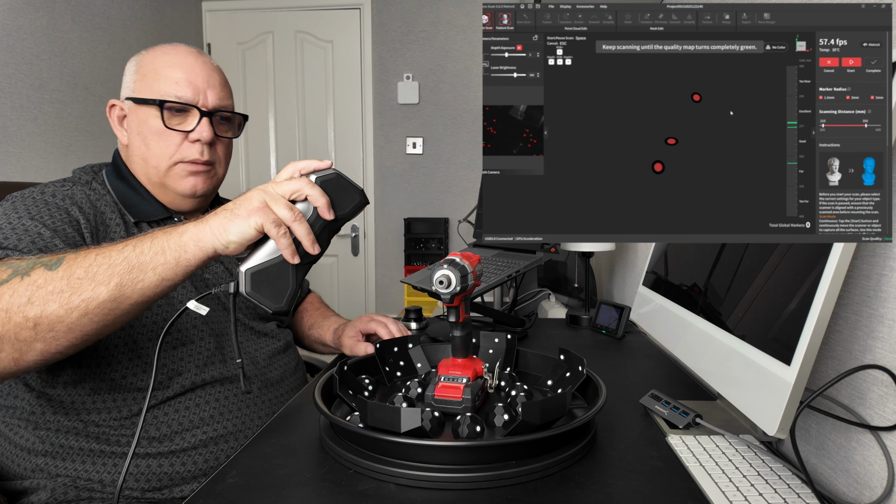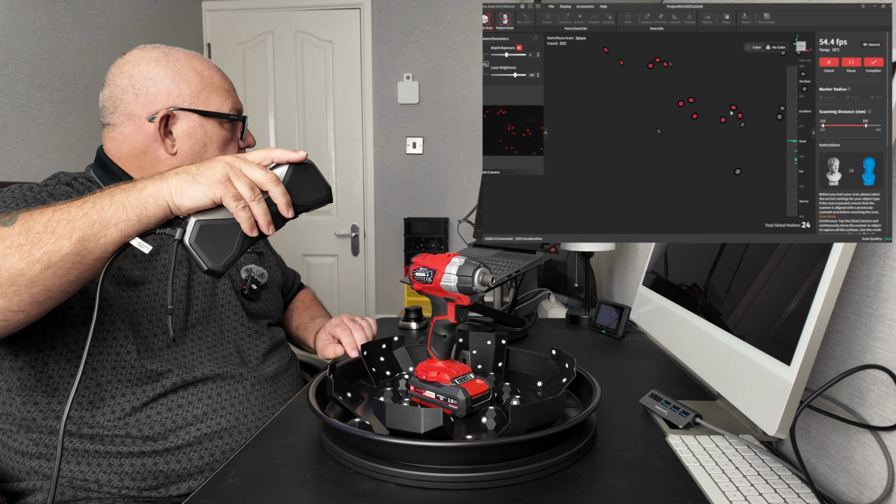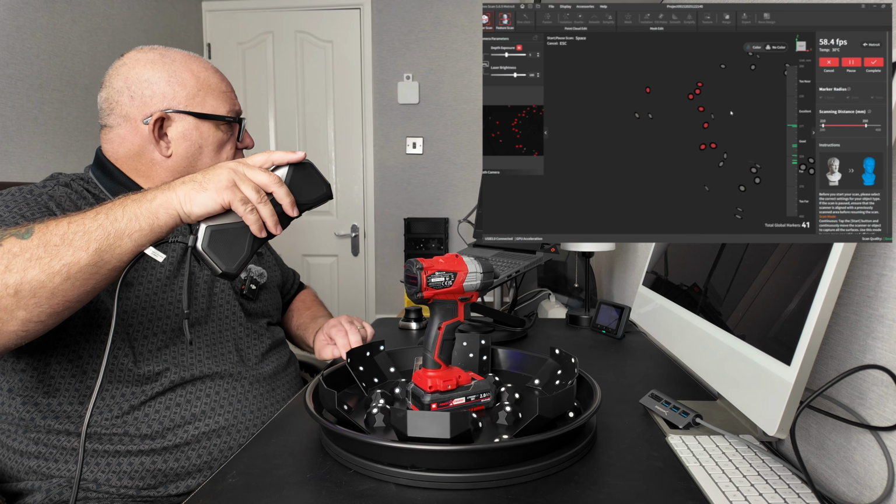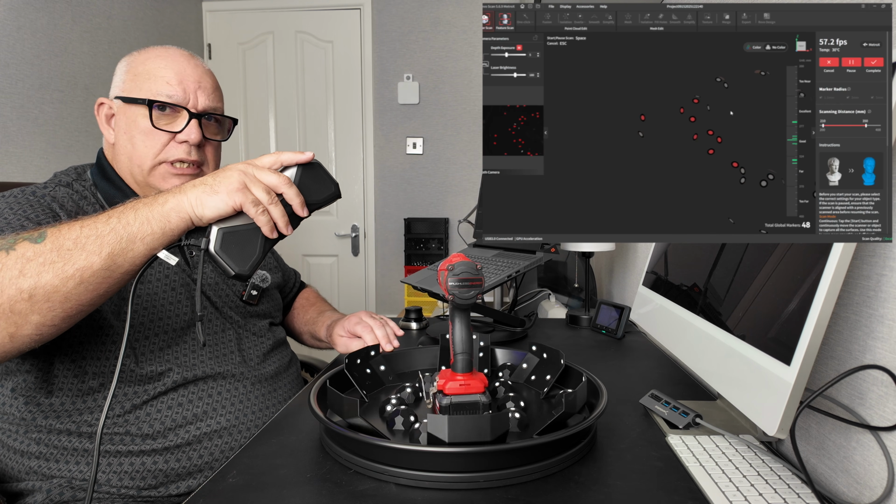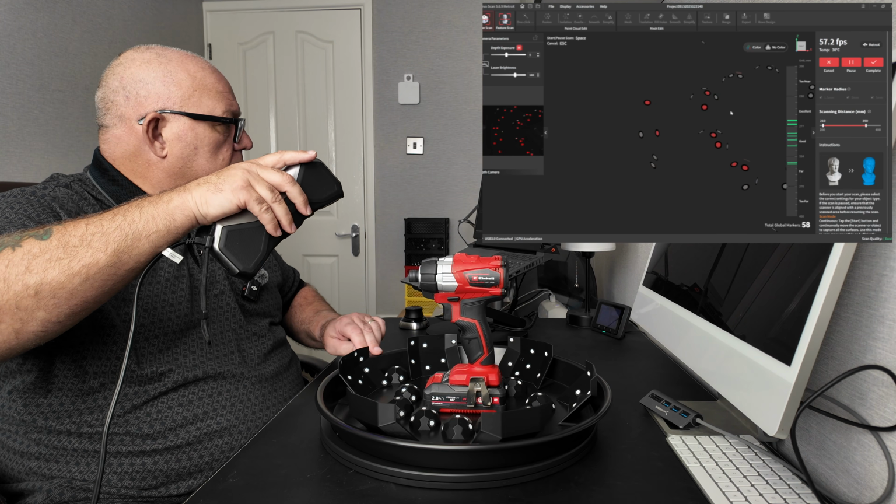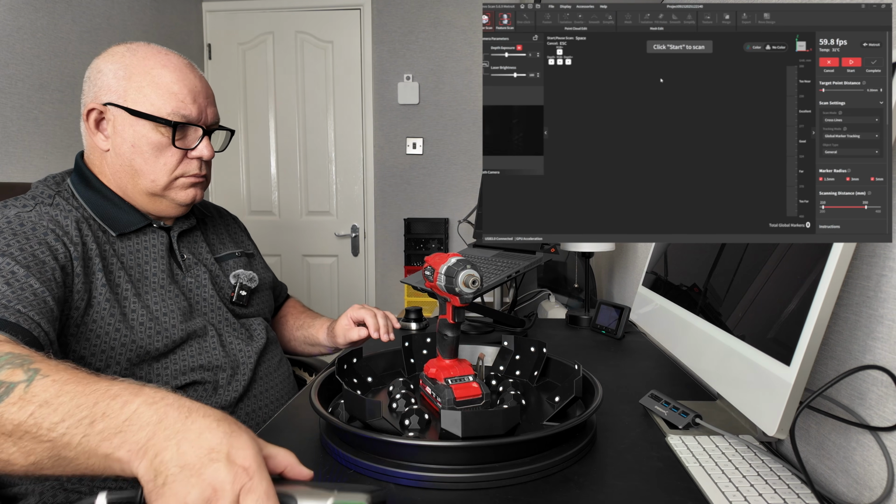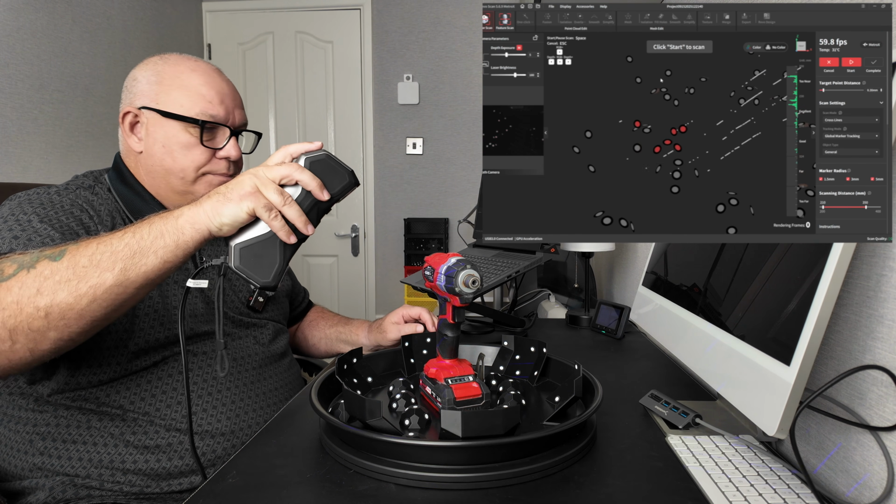Okay, so we have to do another global marker because everything's moved. Now for anybody interested, I have done a full video on this scanner, scanning this, where I did end up with a good scan at the end of the day. I'll put a link to that in the description. So if you're interested, you can go and have a look. Okay, let's try again.